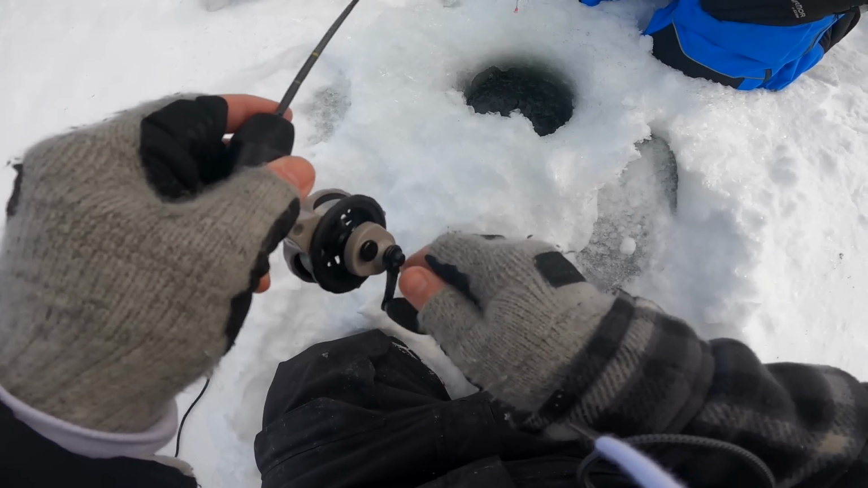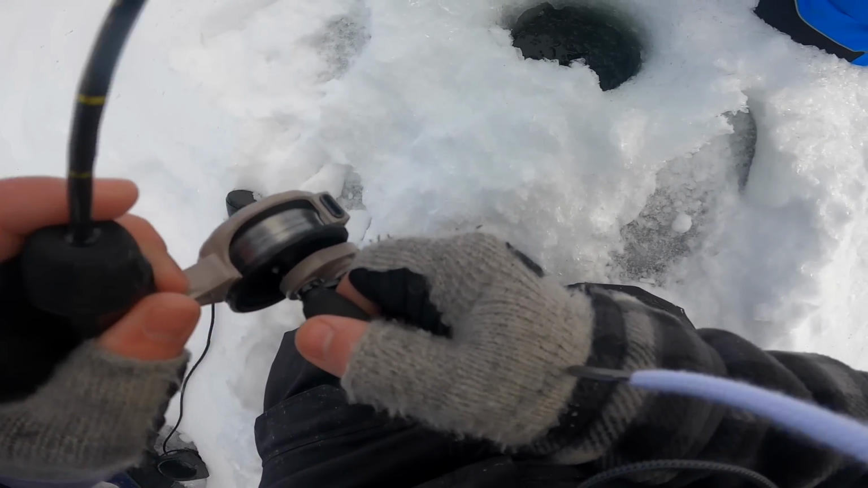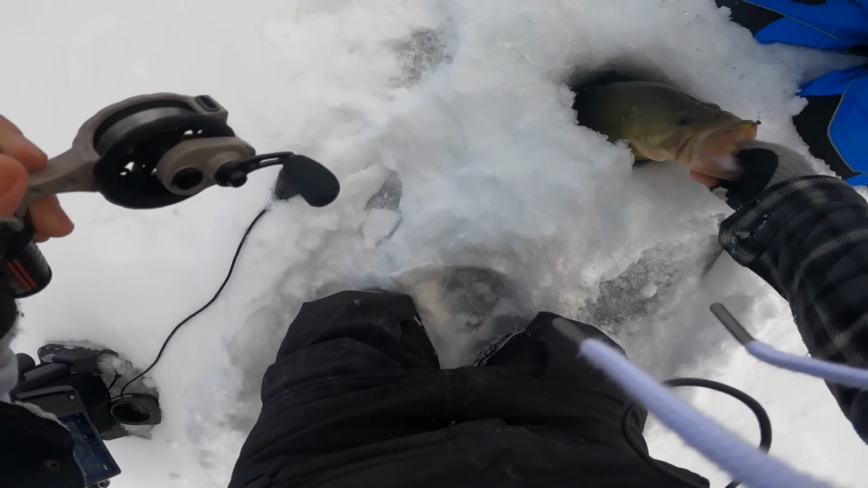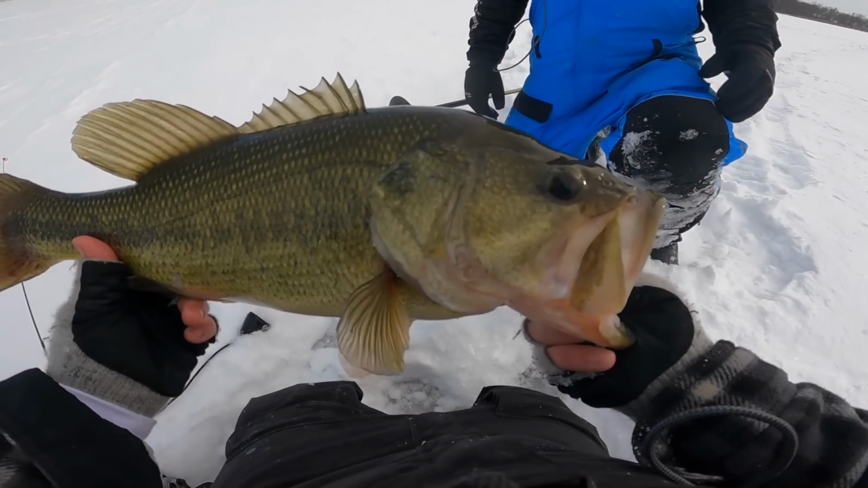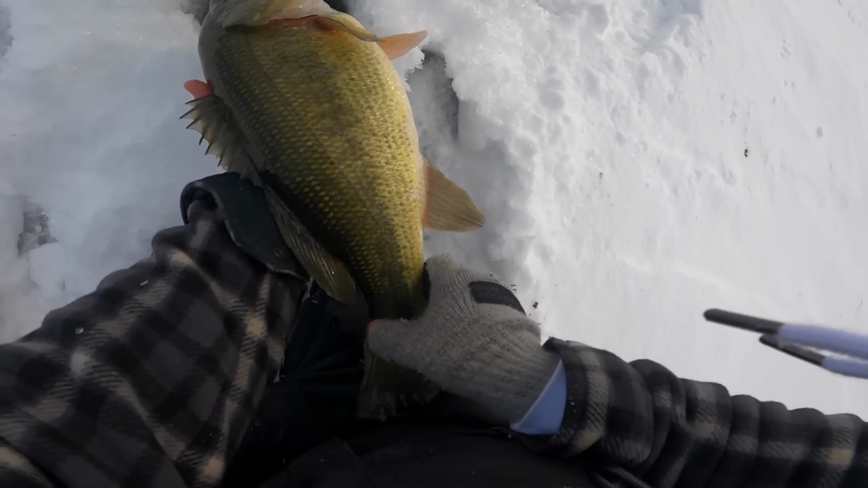There it is. Big. Oh my god. That one's even bigger, dude. That's a hog, dude. Oh my god. Look at that bass. All right, that was fun.